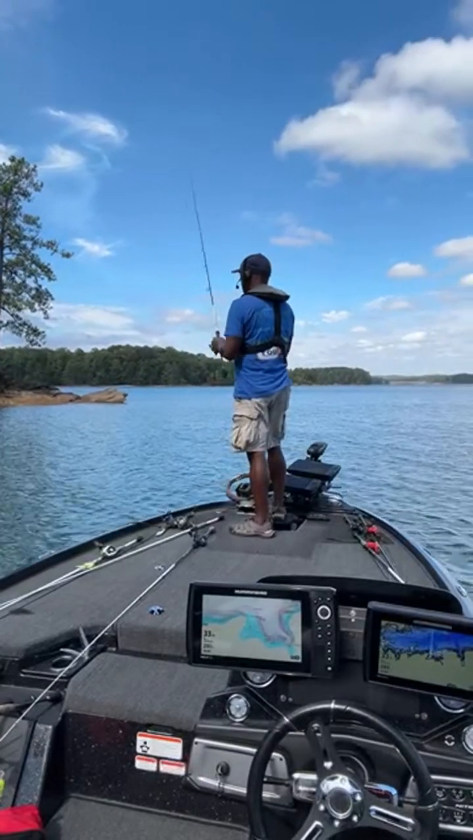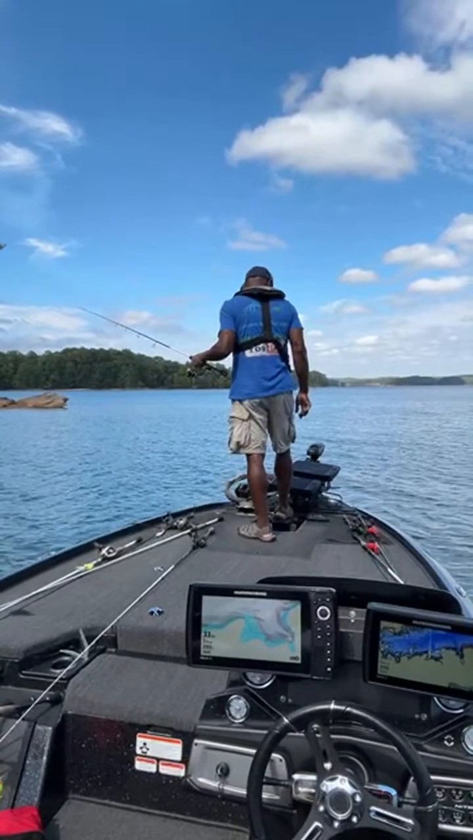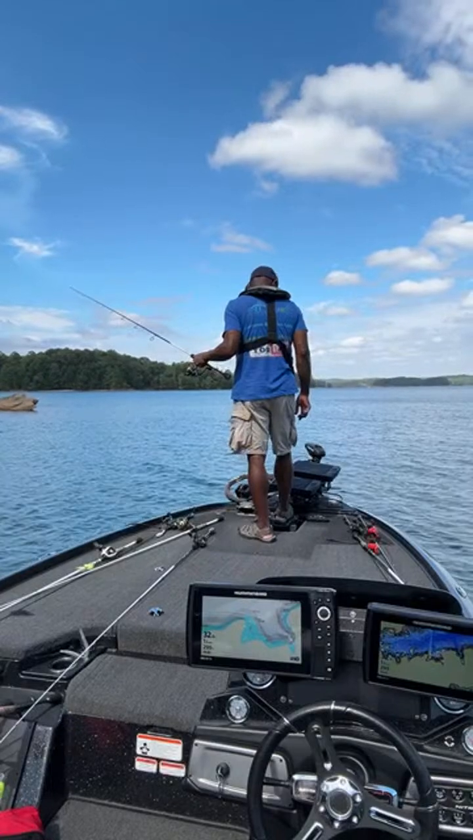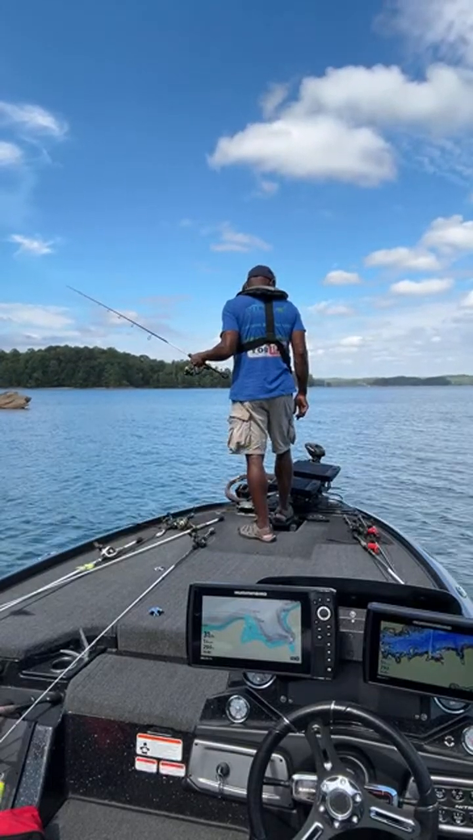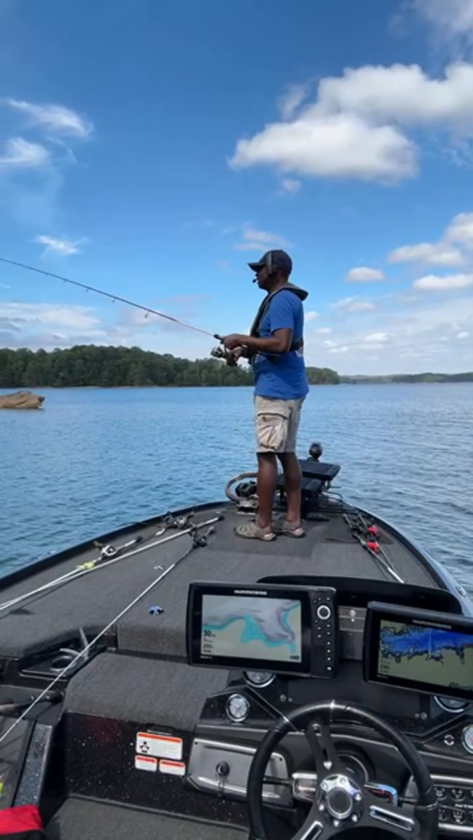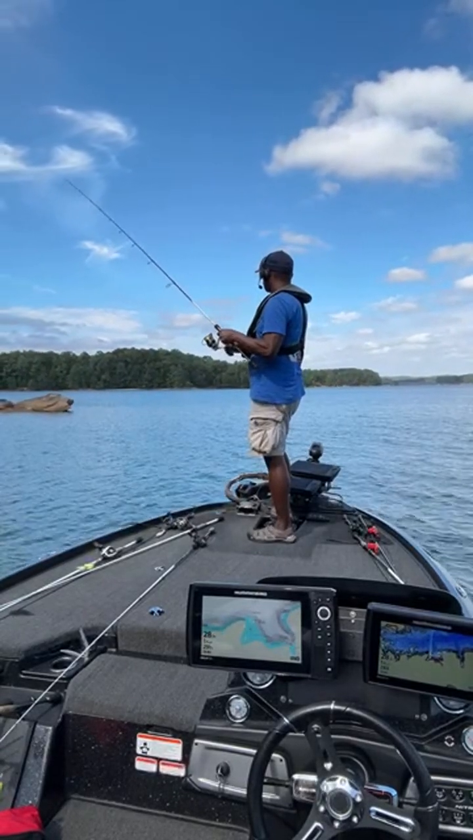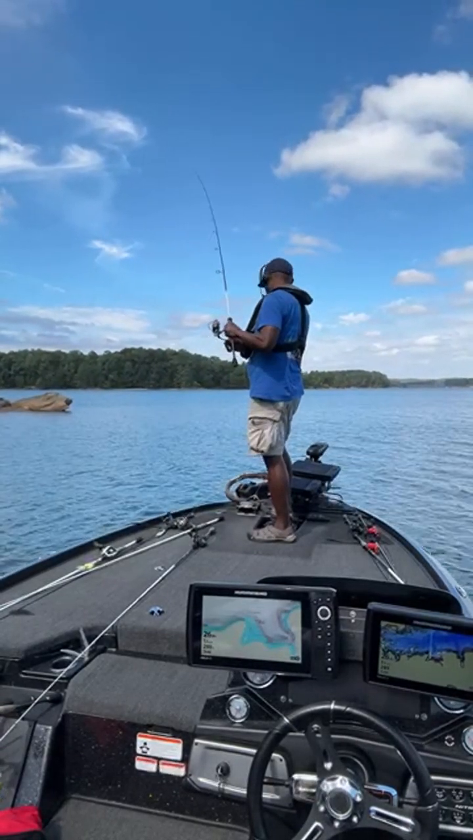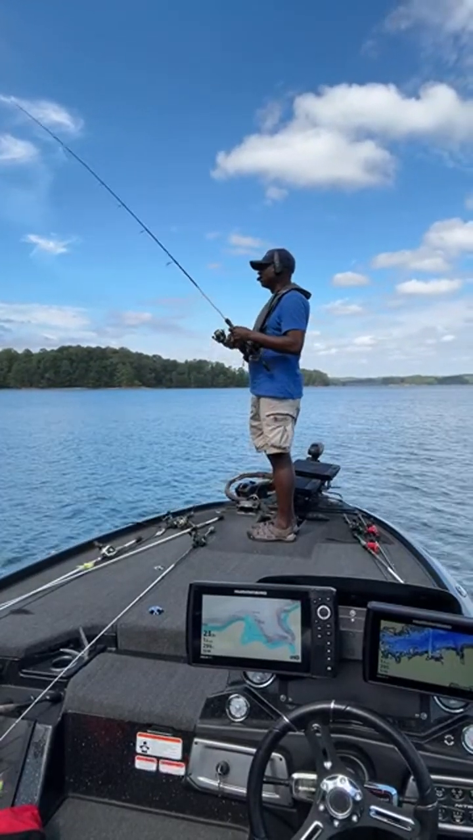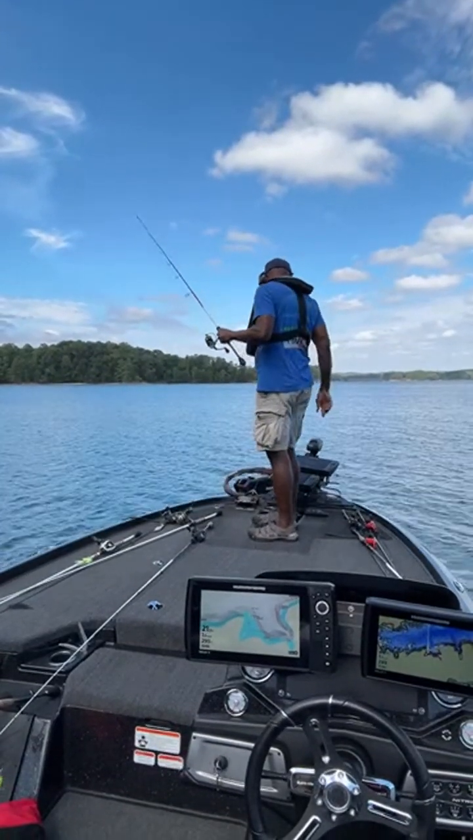Let's see, there's a nice laydown right here. Let's hit it with a shaky head. See if we can get some shaky head action. Man, those laydowns feel good when it's coming over those branches.